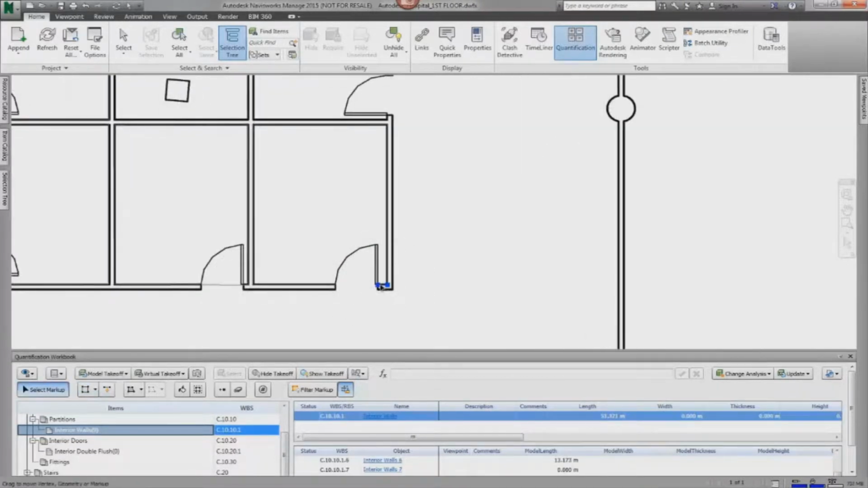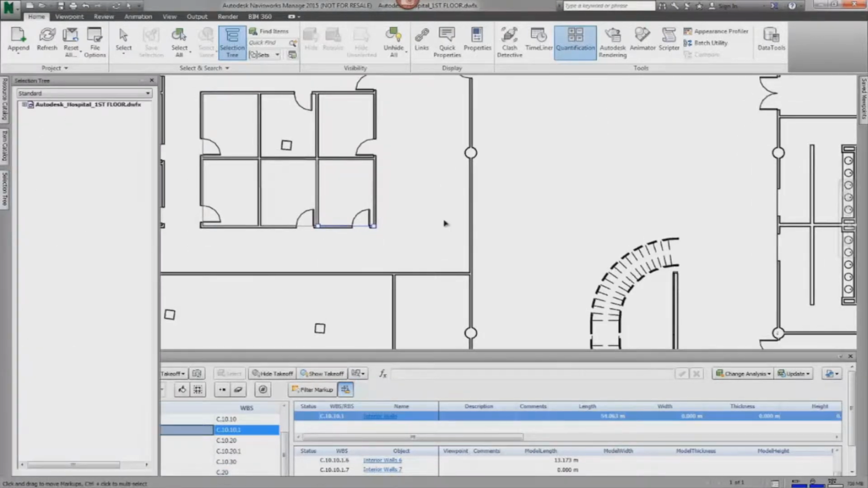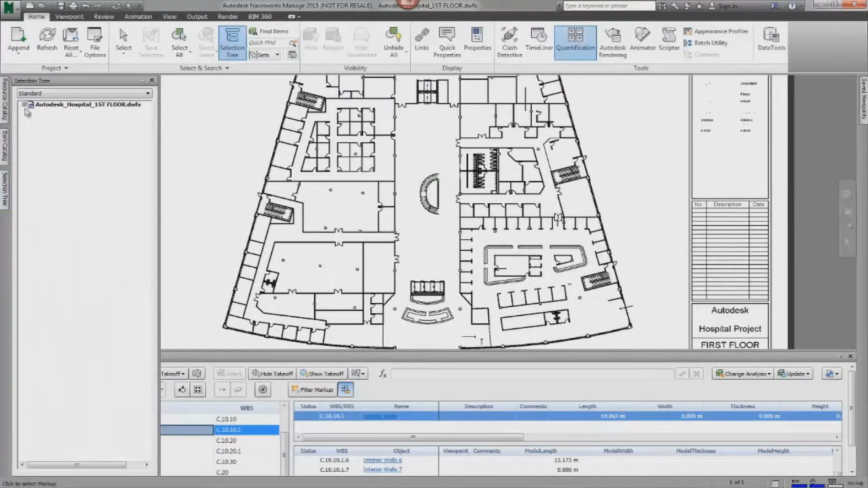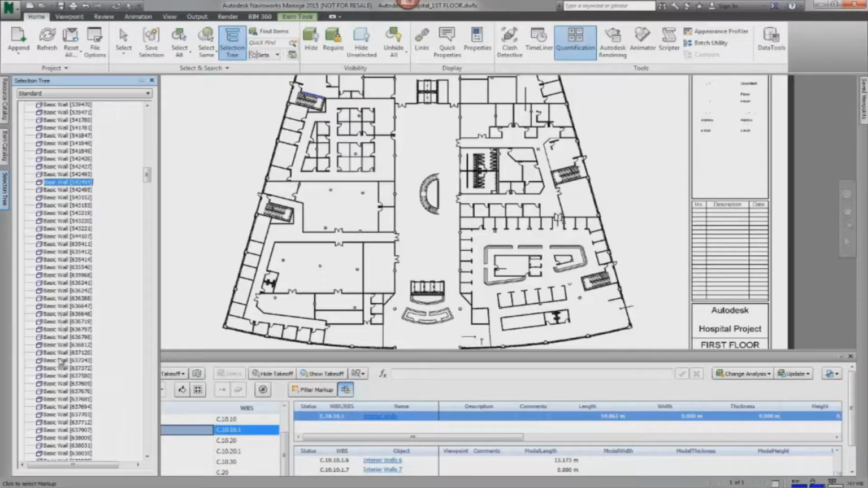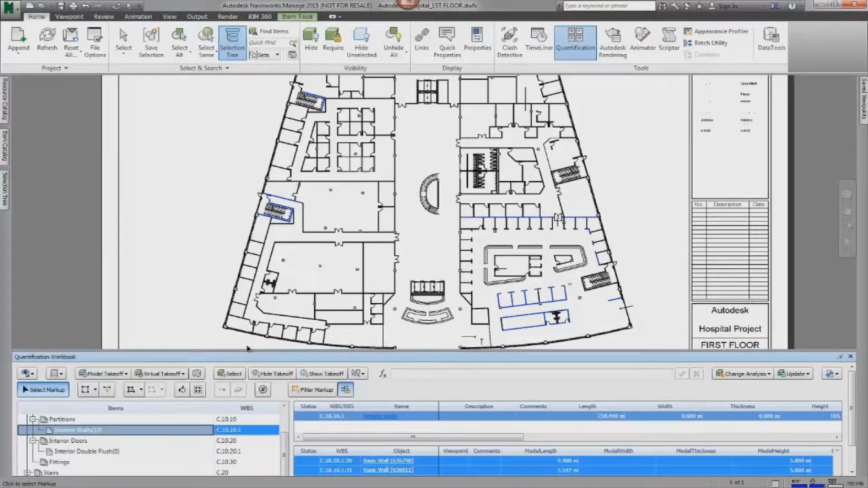We can edit any line that we have previously placed. We can add multiple elements at a time through the selection tree. Select elements we want to take off. Take off to interior walls. And the Navisworks Quantification Workbook will be updated.